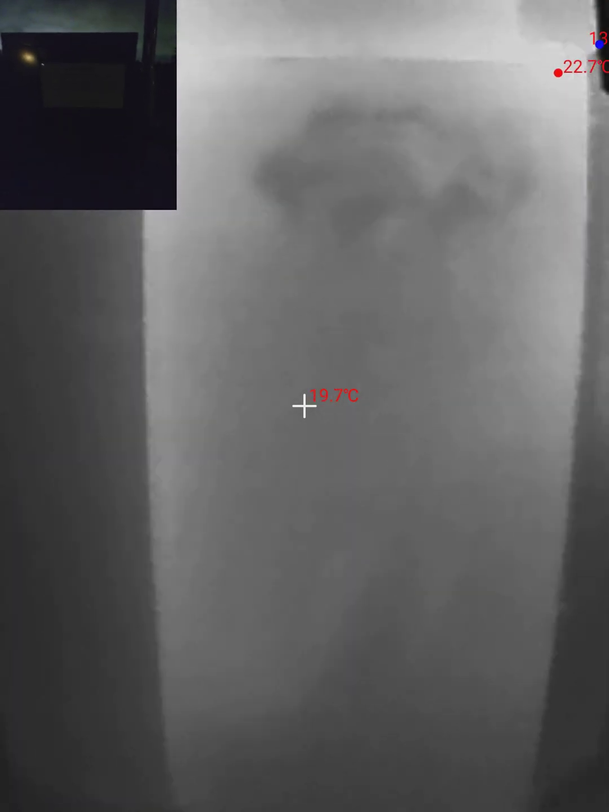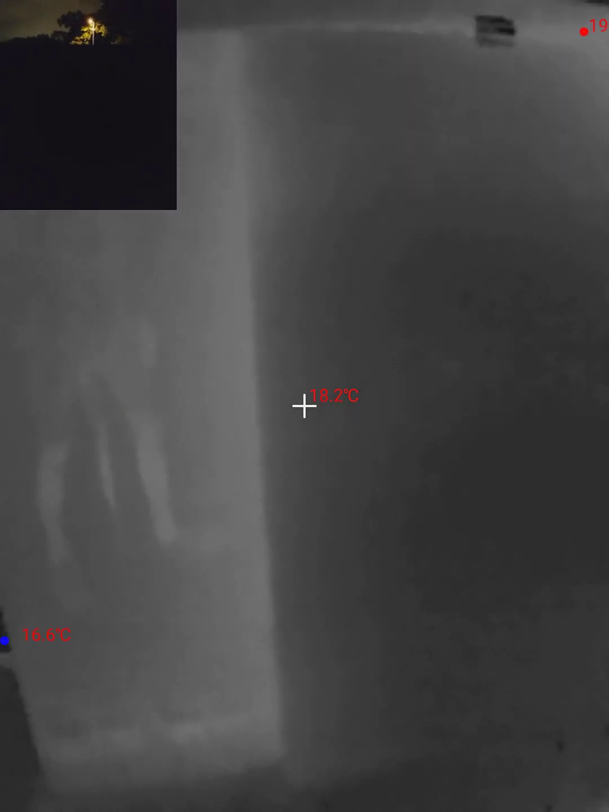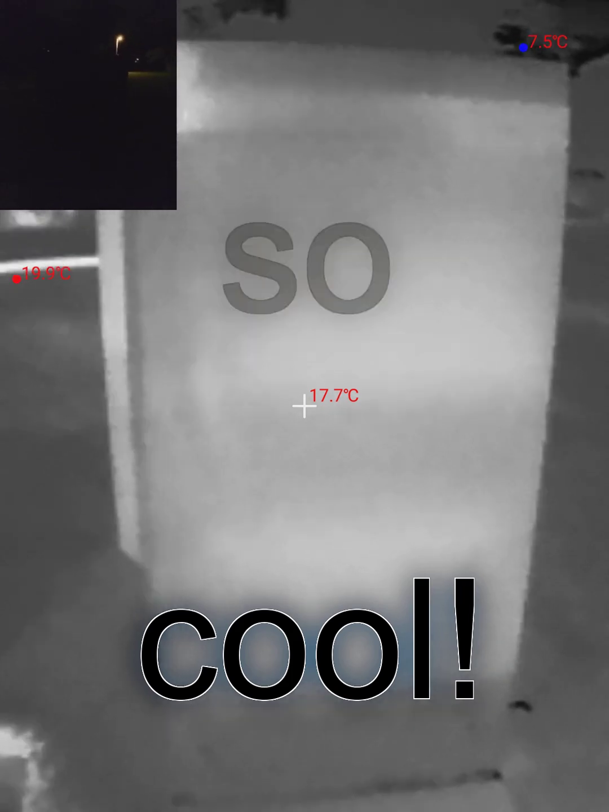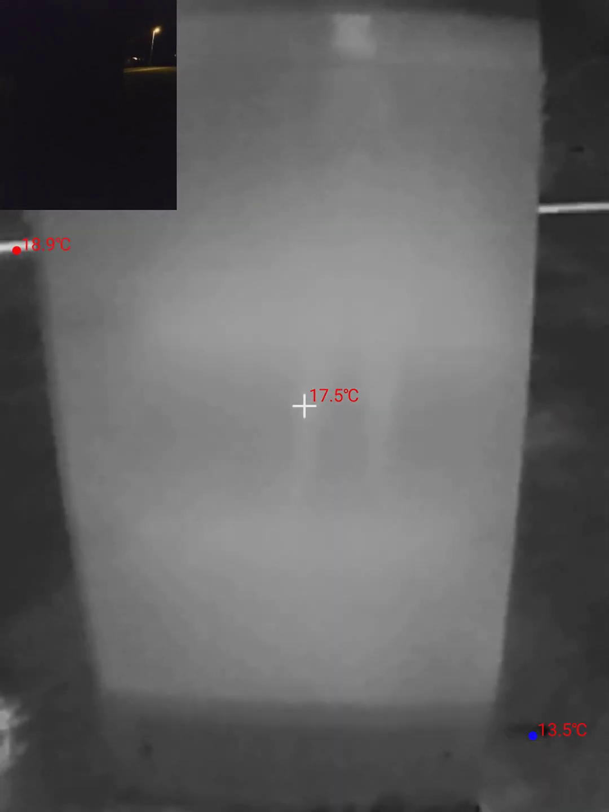So a matte sticker still shows up as reflective here. I'll have to look at this once I stop recording and see what the actual metal looks like. I suspect this metal is not going to be shiny. I think this is probably going to be a matte green paint. Oh, that's so cool. I didn't expect the cabinet to be the most interesting part of this video.